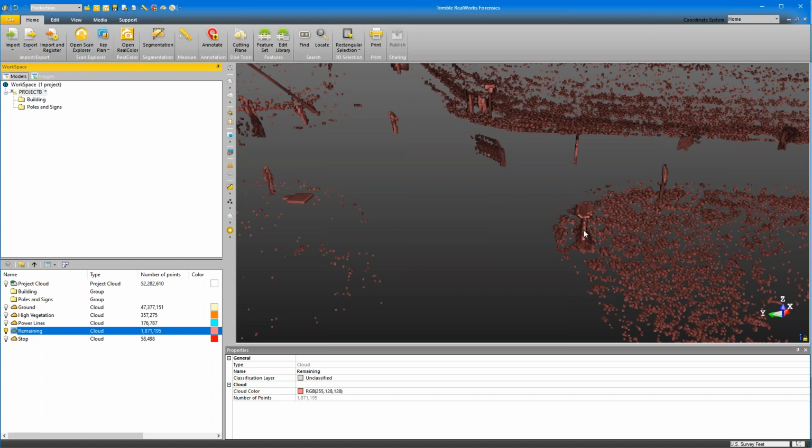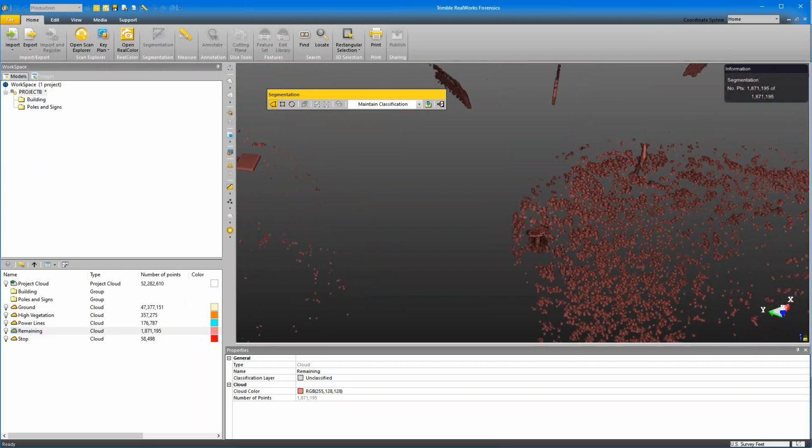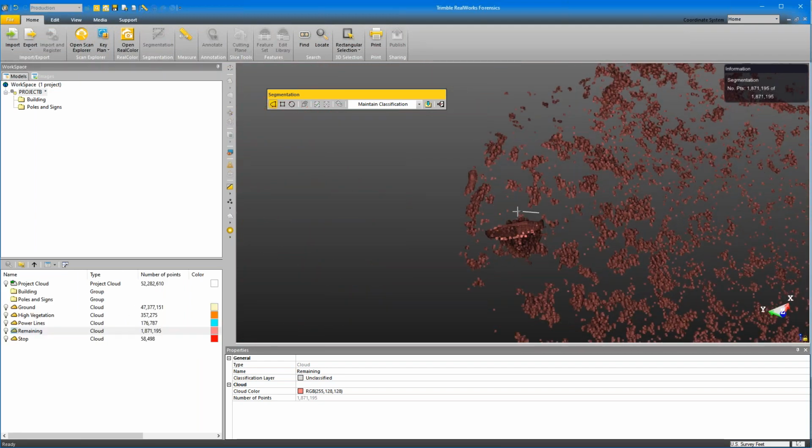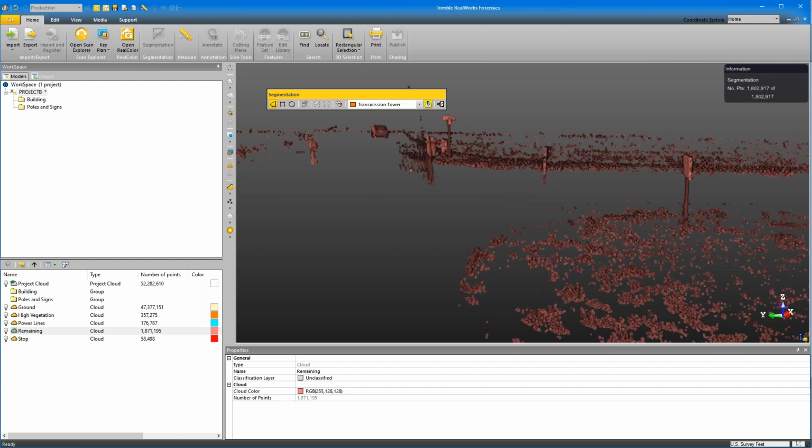I'm going to select my remaining, which is this cloud. And I am going to segment just this stop sign. So again, this stop sign does have a role to play in our case. I'm going to keep the points inside the area. And what I want to do is change the classification of this. Right now it's unclassified, but I want to change it to, it listed as transmission tower, but it's the same classification as our poles and signs. So I want to change my classification and I want to create that.